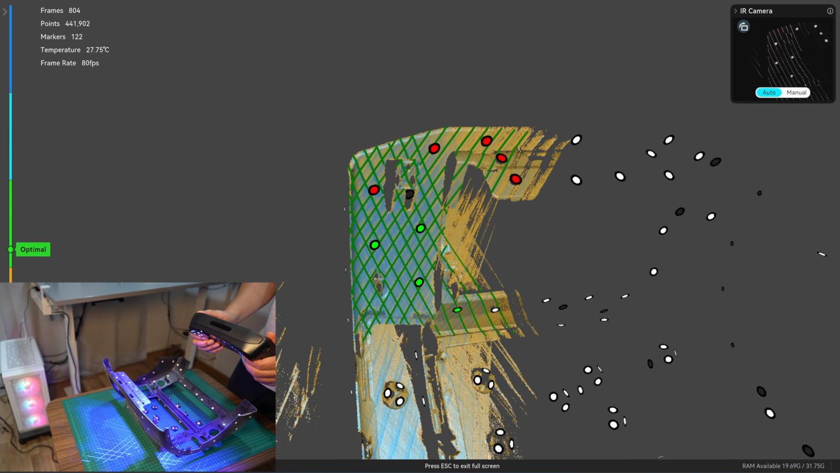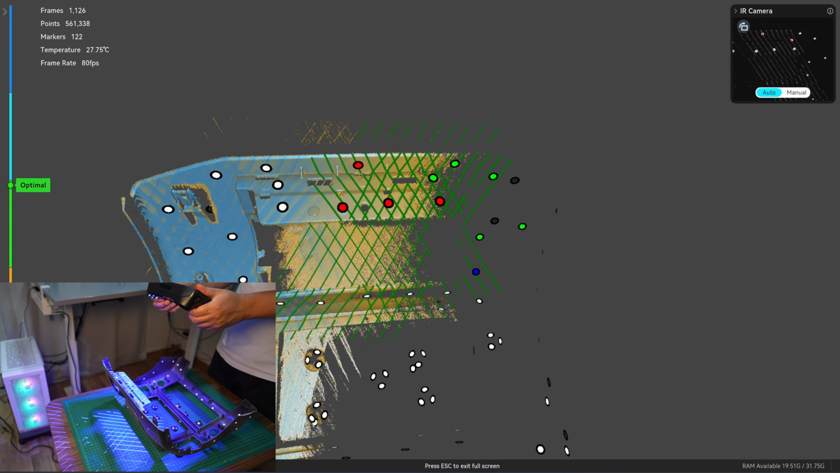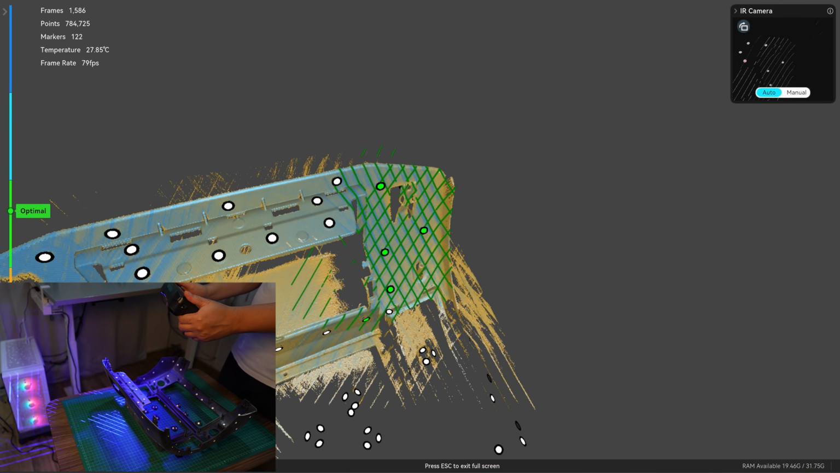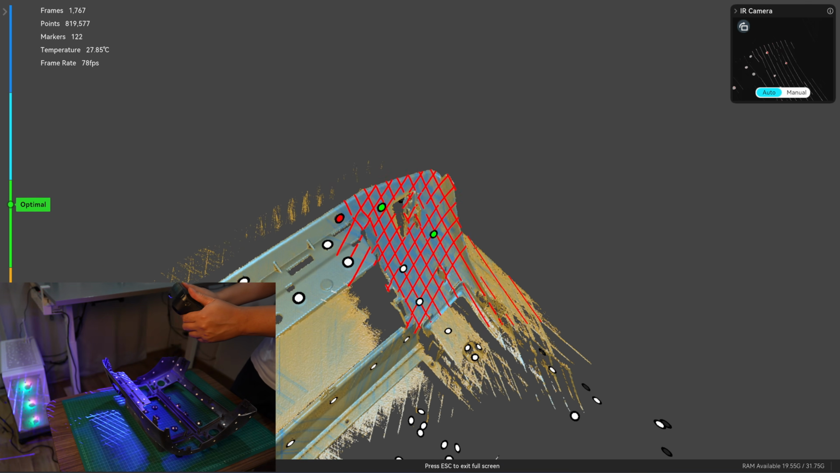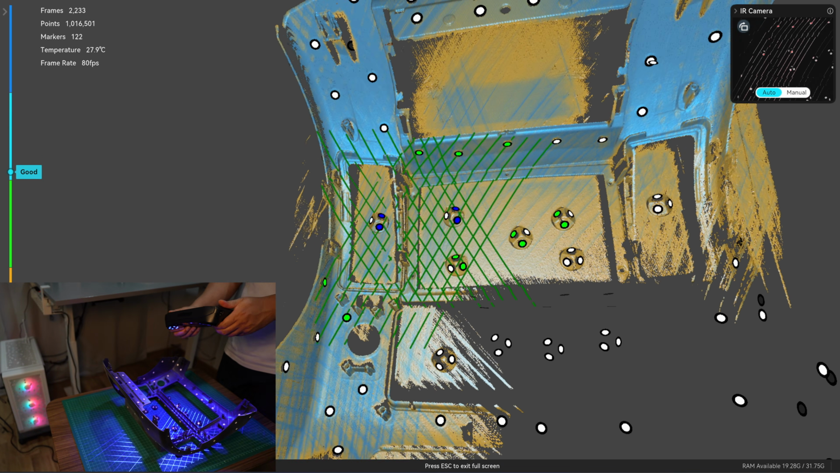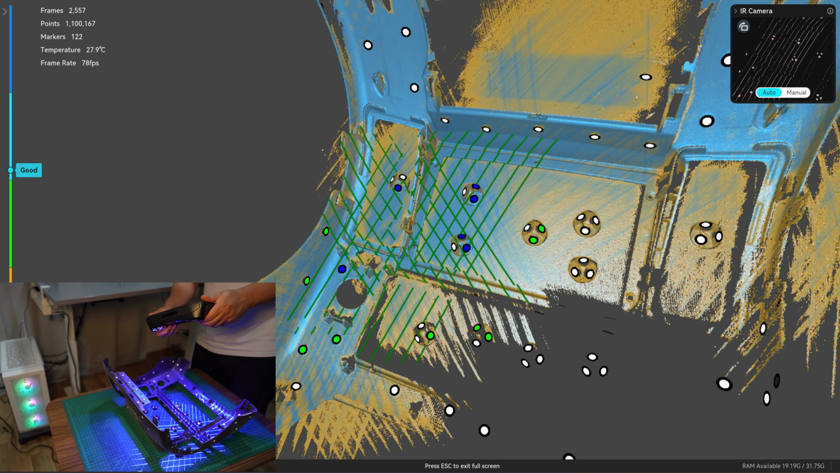Its scanning speed is a bit slower than the S1 and X1, but still noticeably faster than the Raptor Pro. The P1 also uses wide-angle lenses, though not as wide as the S1, so its tracking performance sits somewhere between the S1 and the Raptor Pro.